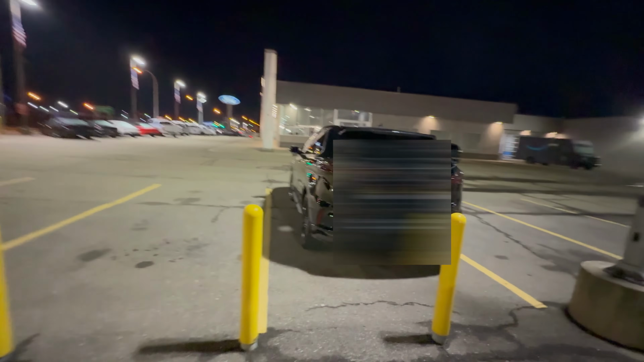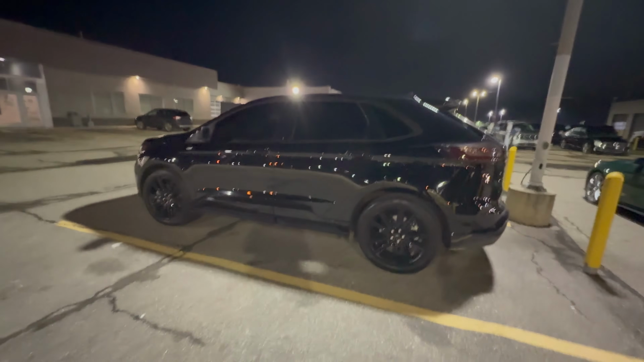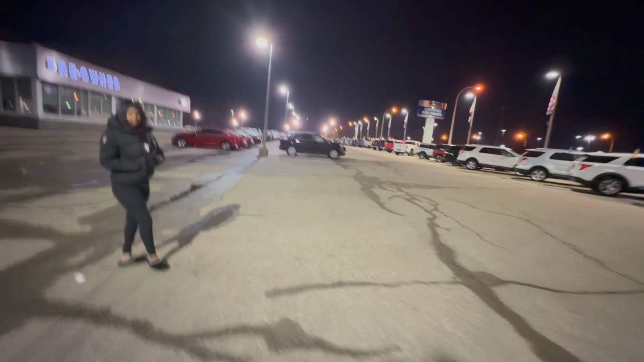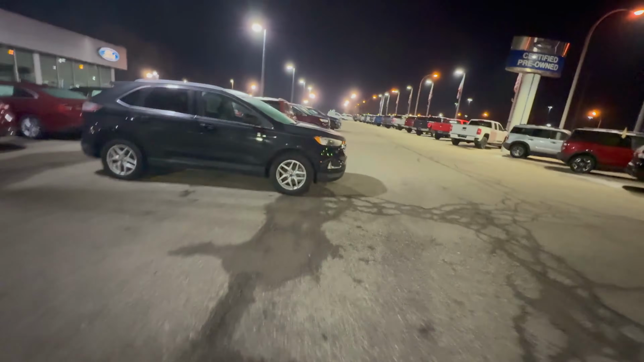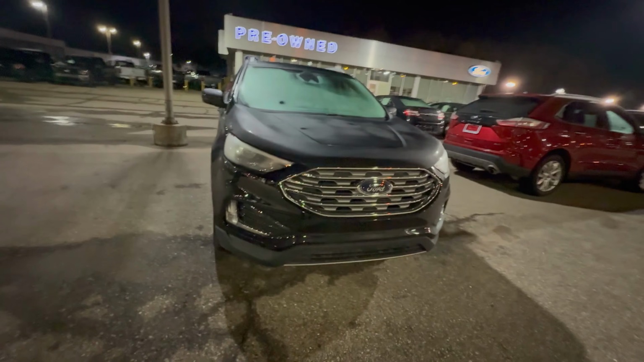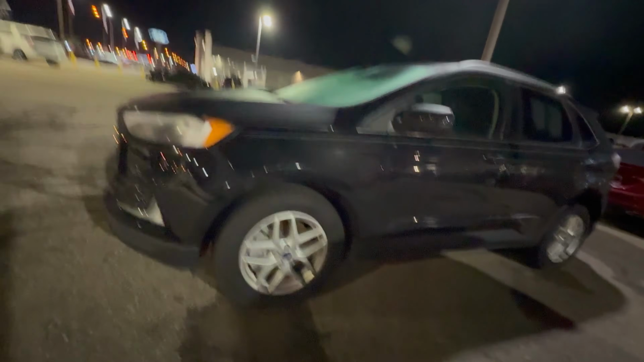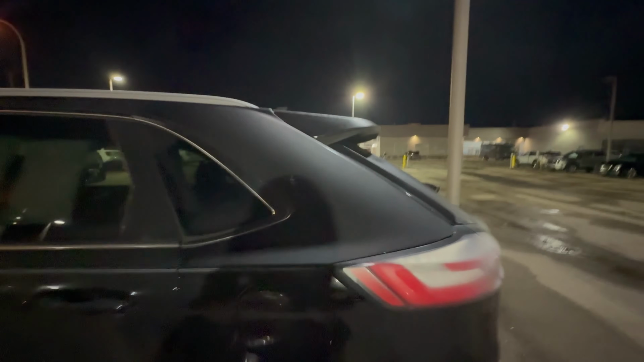You know, we got a nice little look. Look at it, bro. Look at this, bro. Clean. And then you come over here to the regular Ford Edge. This is what a regular Ford Edge looks like, y'all. You got chrome with some ugly rims. And let's look at it, bro. I don't even know what this is. I think I got this on my car, but it's black. But I don't know, y'all. And then what is this?